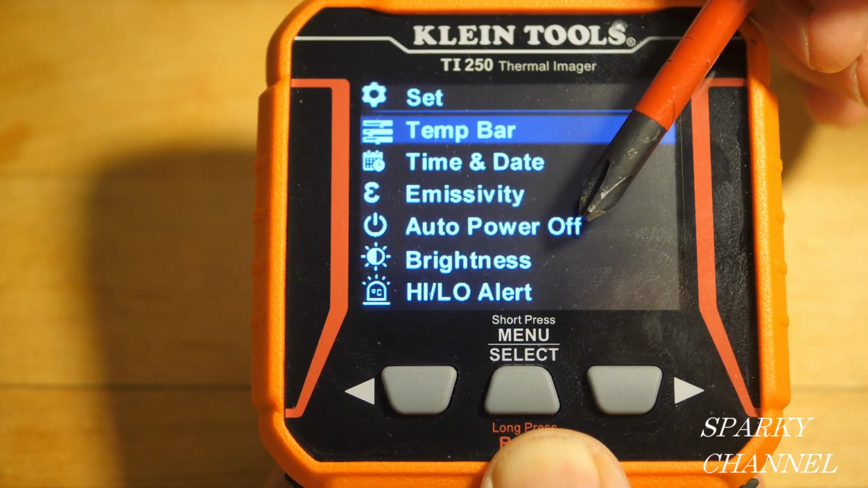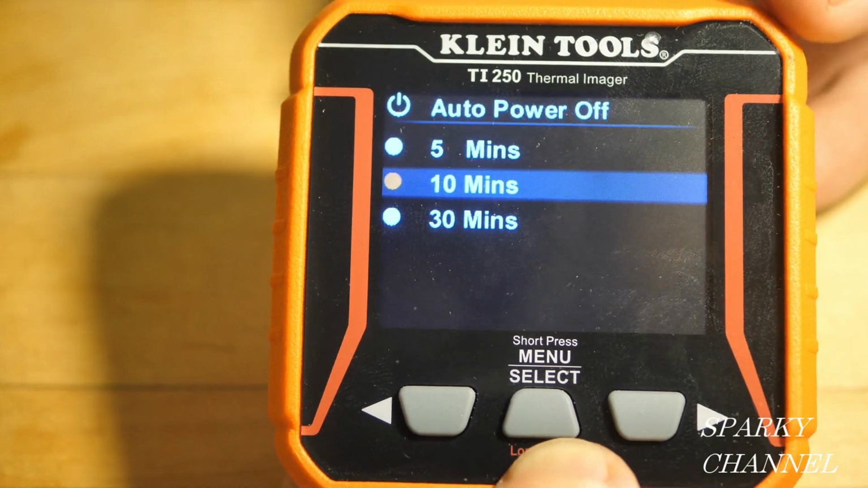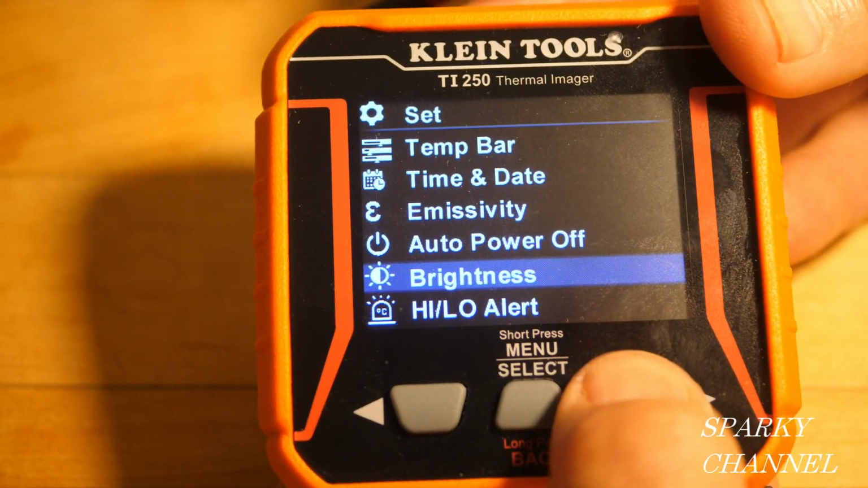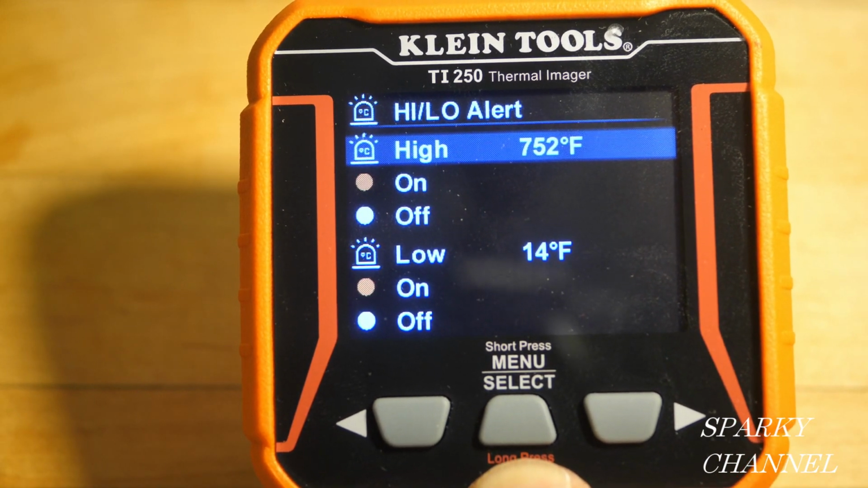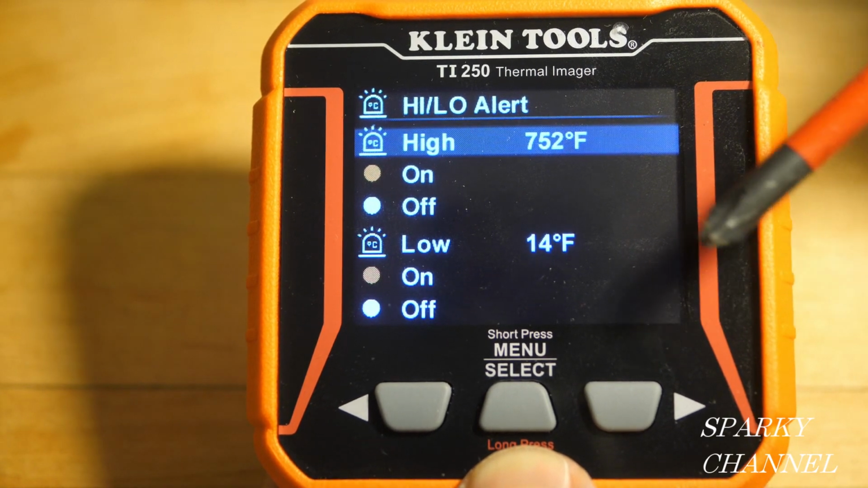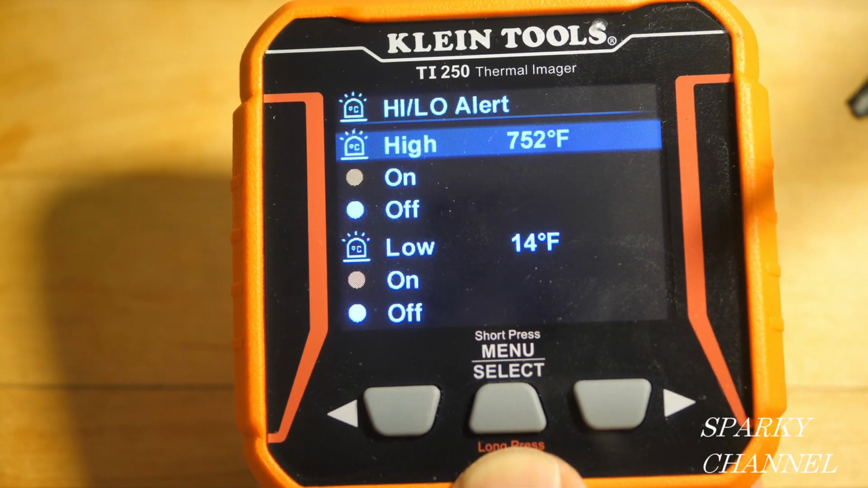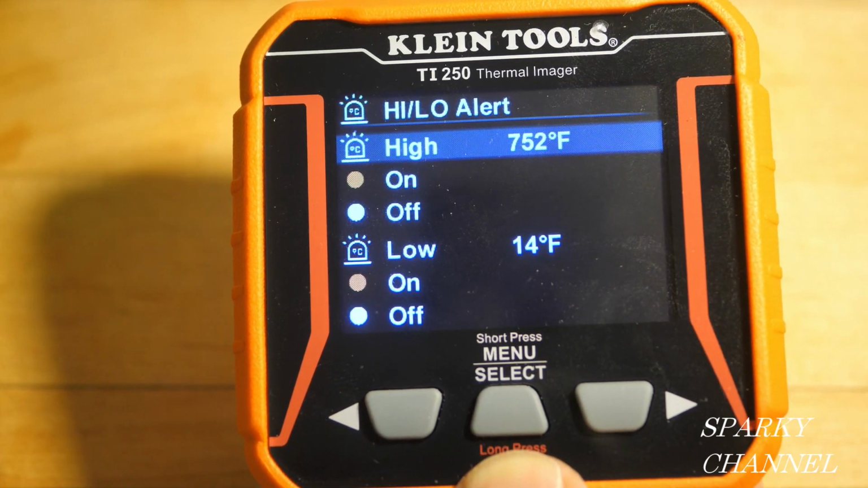Then we got auto power on and off. So I got set at 10 minutes. You can set it at 5 minutes or 30 minutes. Okay, and then you can set brightness and you can set the high-low alert. So I have high set for 752 degrees, and that's the highest that this unit goes. And on the low scale, it'll go to -4 degrees Fahrenheit, and I have it set at 14 degrees Fahrenheit. I'll get an alarm alert if it gets beyond 752 degrees or below 14 degrees Fahrenheit.